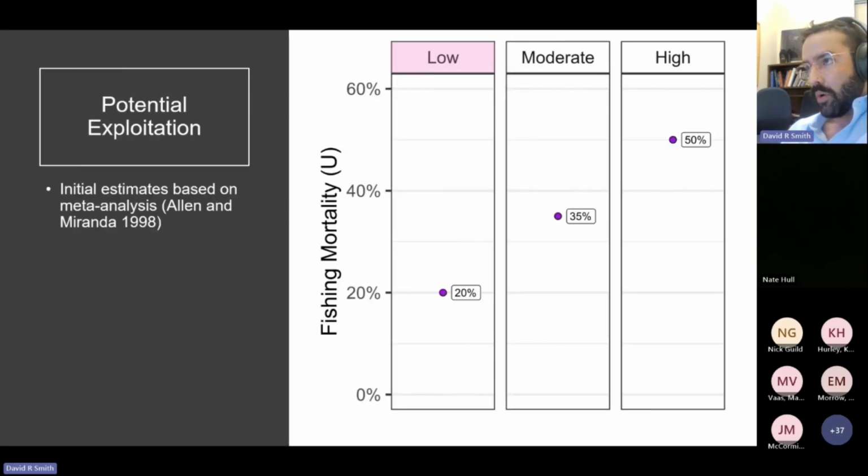So ideally, we would have known what fishing mortality looked like before the implementation of live imaging sonar. Unfortunately, that data is not available. So we based our initial estimates of fishing mortality on three surrogate levels, roughly based on a meta-analysis conducted by Allen and Miranda that combined 18 different crappie exploitation studies, and we ranged it from low fishing mortality of 20% to high fishing mortality of 50%.